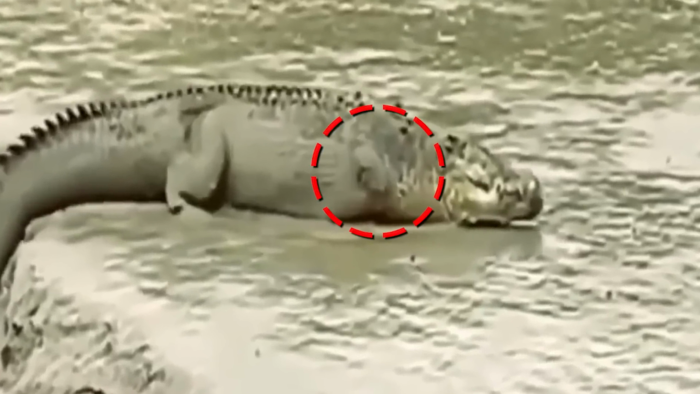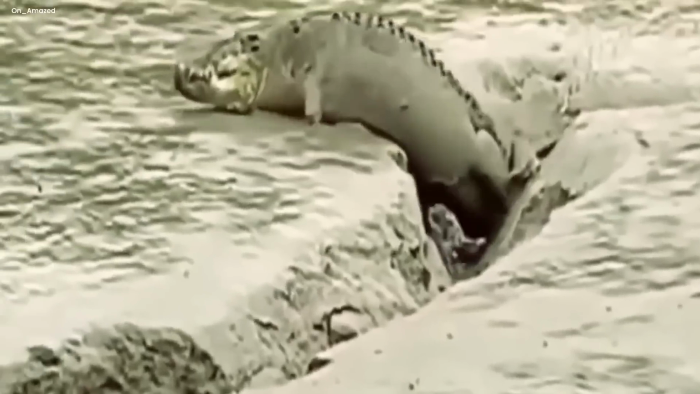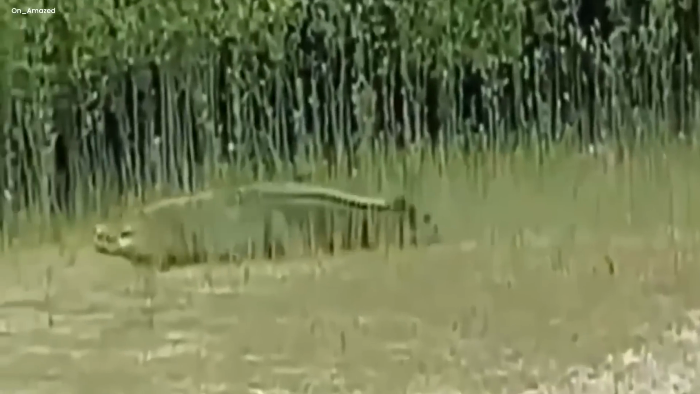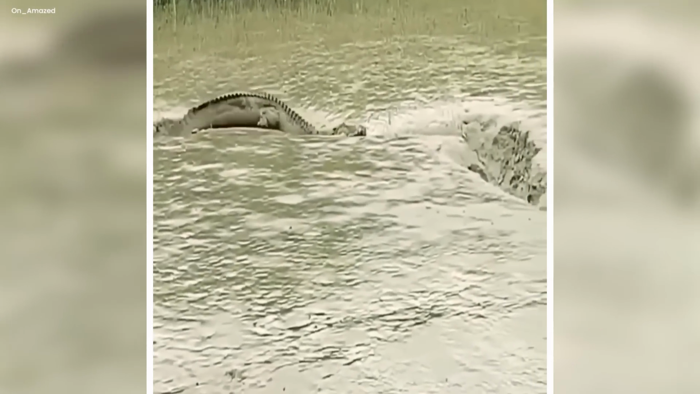People started coming up with all sorts of ideas to explain this mysterious creature. Some whispered about ancient legends, suggesting it might be a relic from a distant past. Others thought it could be the result of a secret experiment gone wrong. But in truth, nobody knew where this creature came from or what its purpose was. As the camera kept recording, the mystery only grew, leaving the witnesses in awe and fear.